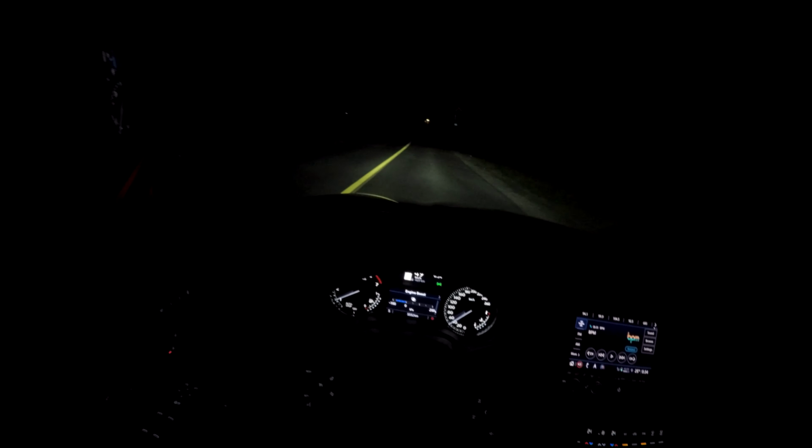I have a few interior lights at the doors, as you can see, so you might be able to tell there's a little one right here as well. It's very subtle, but it exists.